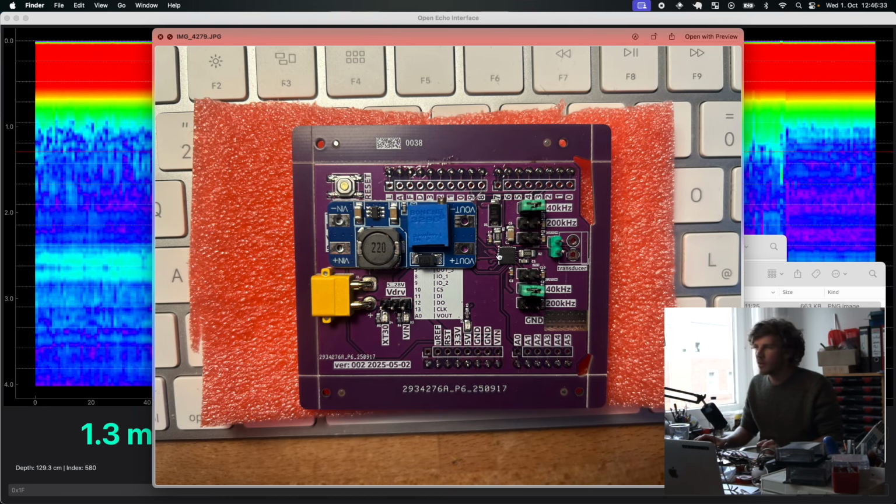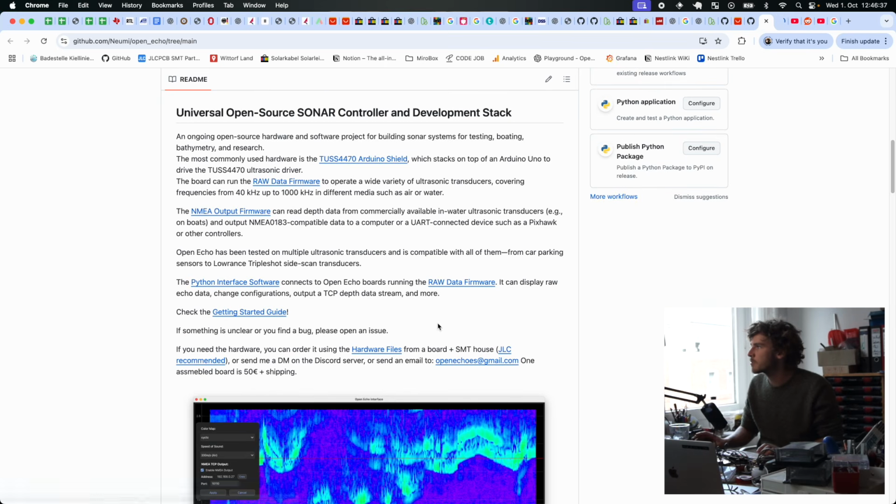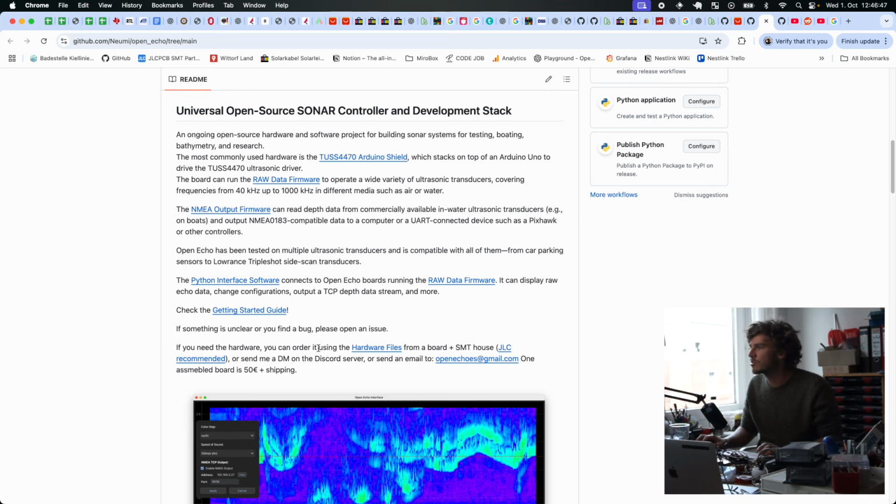You can either order this from JLCPCB using the hardware files. So in the GitHub repository, everything you need is provided: assembly files and Gerber files for the production. But if you don't want to buy a whole batch of 5, you can also buy them from me.